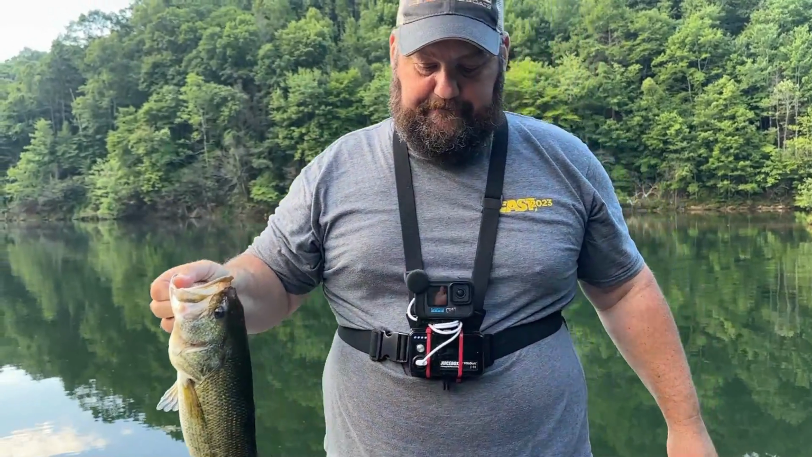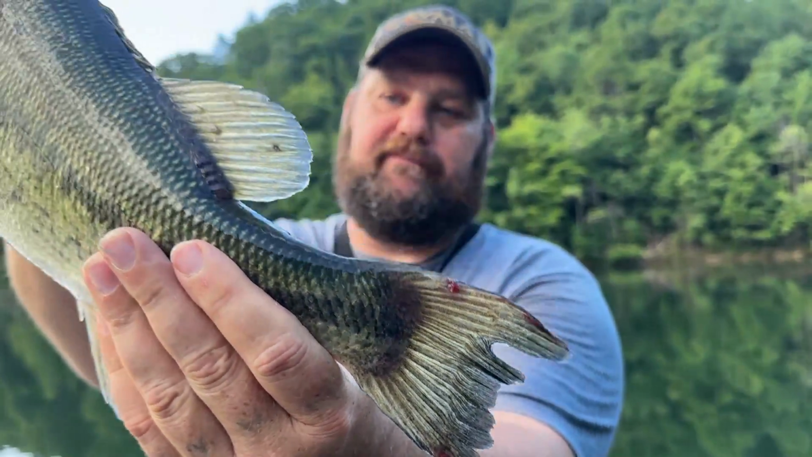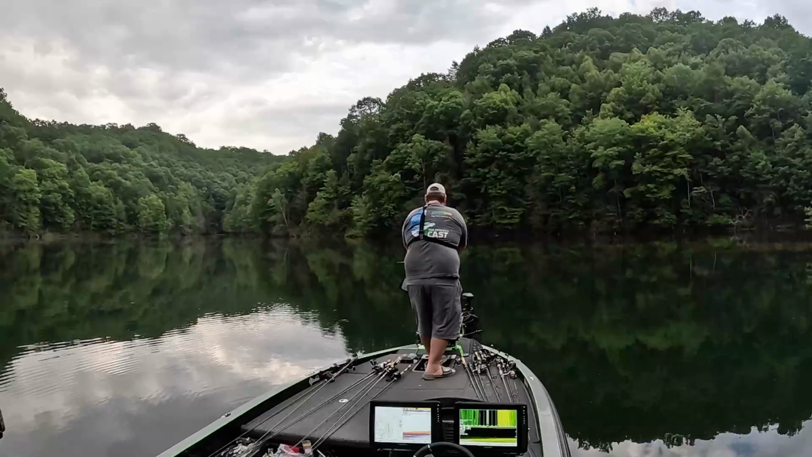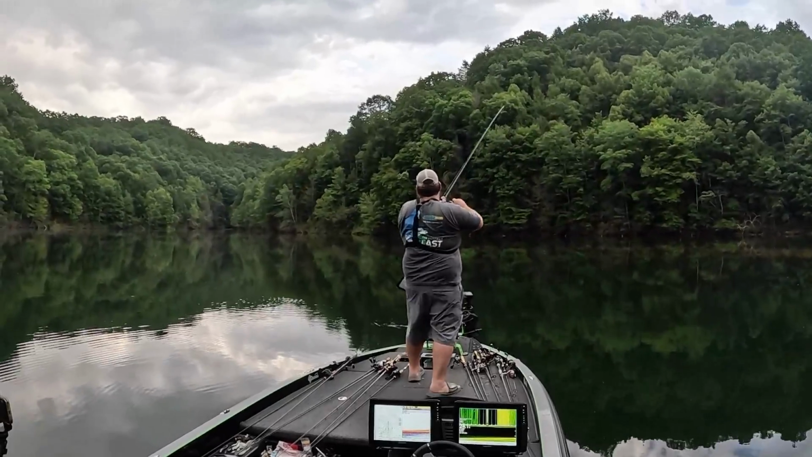And you can see, definitely recently off the bed. All right, so midday update. These bass are sitting high in the water column right now. I showed you that the thermocline on this lake has already moved up to about 20 feet. So they're staying in that area. You can find some fish on the bottom.